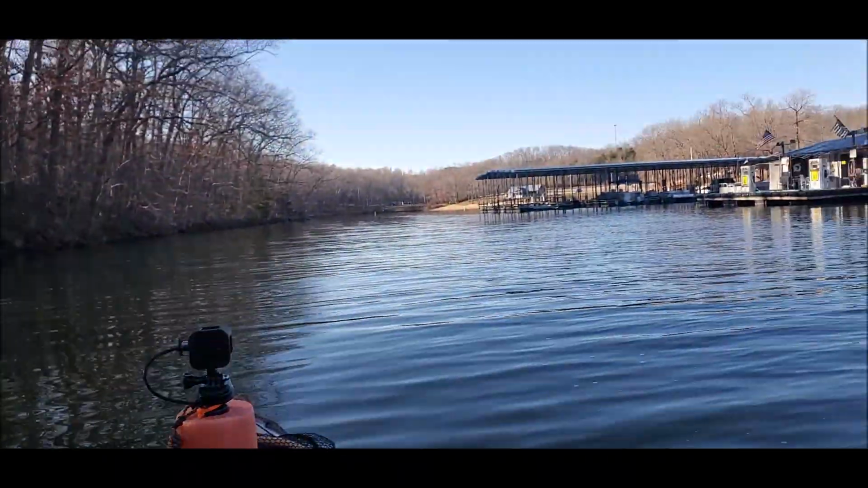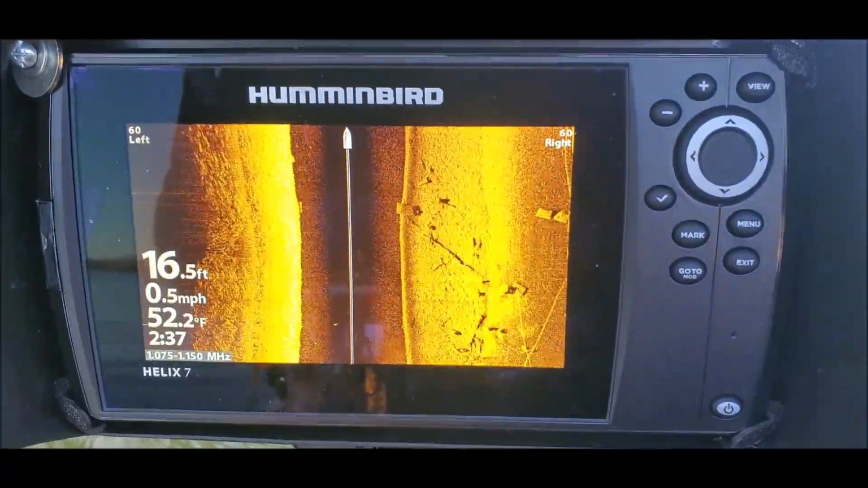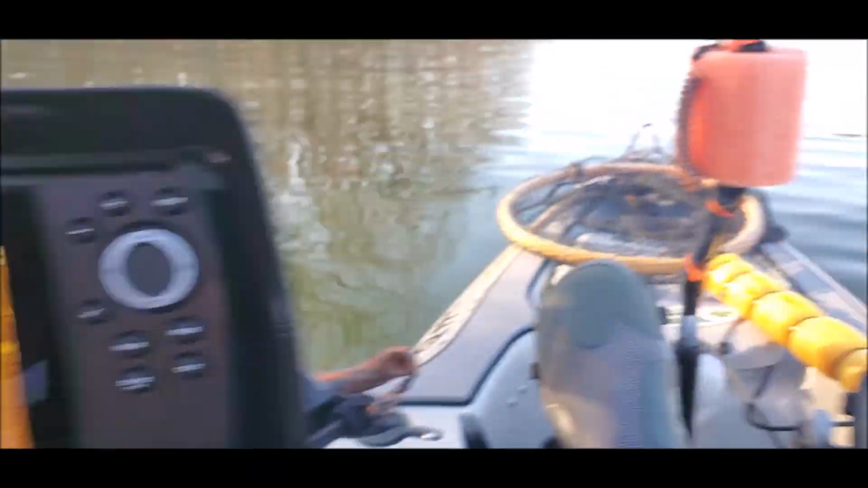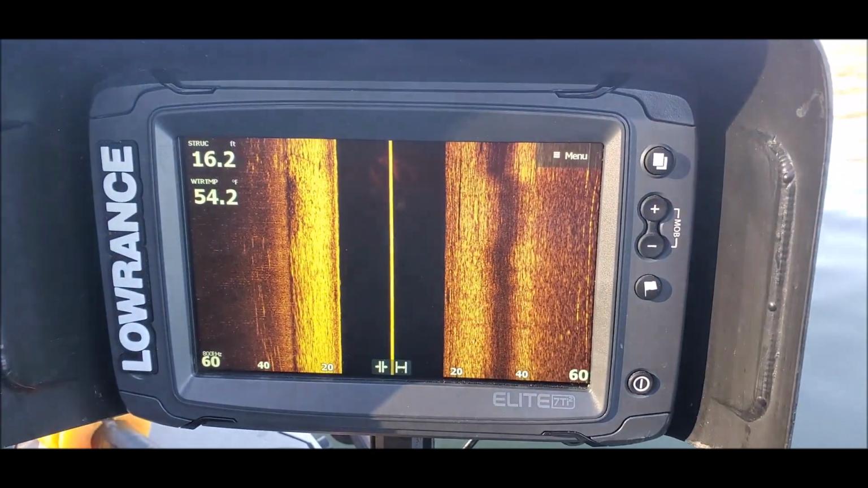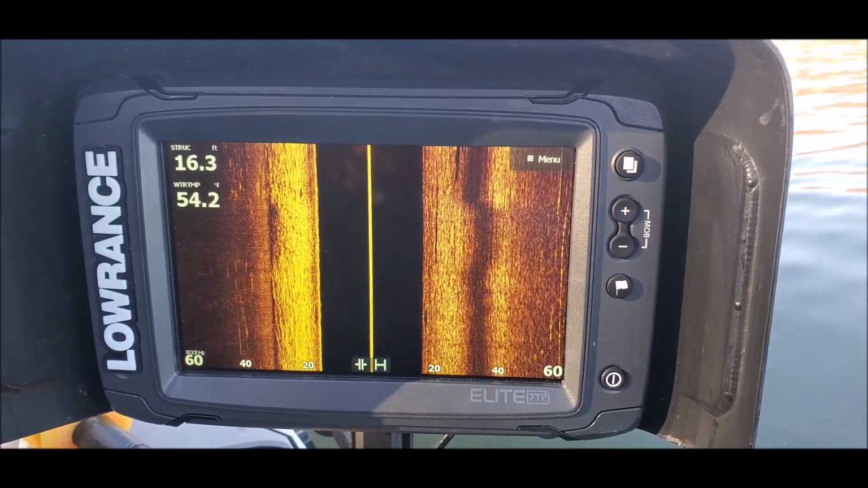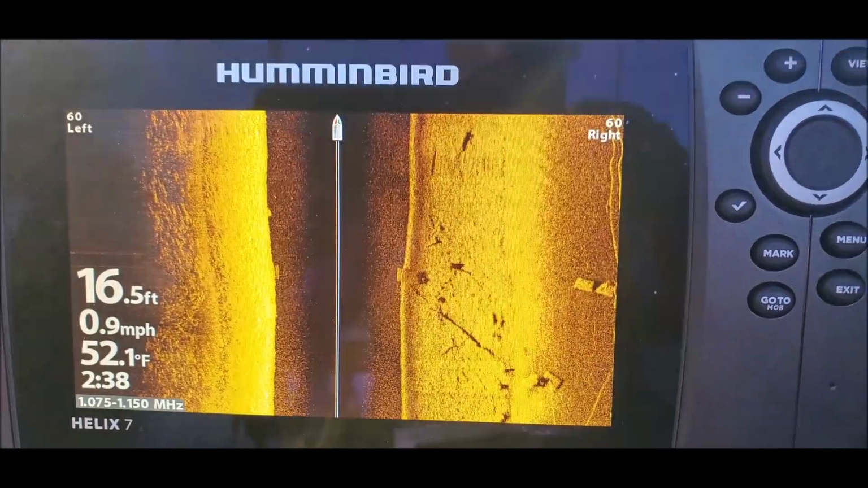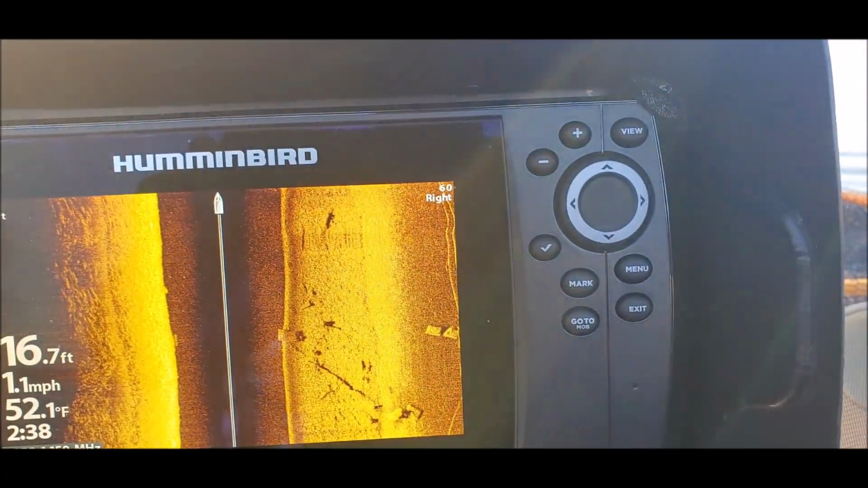So here's my side scan. I'm coming in the marina now. The Humminbird and the Lowrance. So of course the Humminbird on the side scan is a big plus.